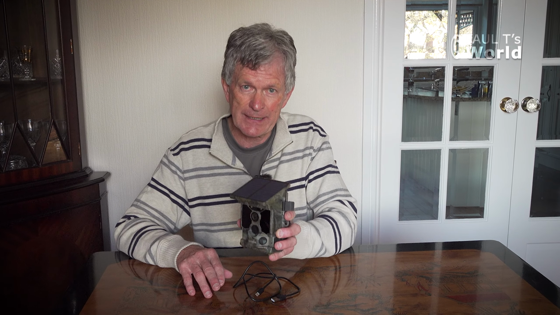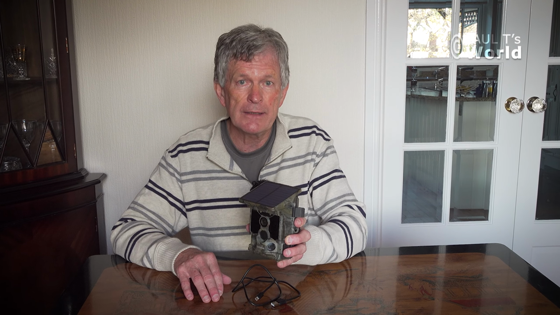Now the Wi-Fi on this camera is its own Wi-Fi. We're not talking the internet. So if you're using the Wi-Fi to transfer pictures, or indeed to look through the lens using your phone, which is quite handy to place exactly where you want the camera to be, you have to be within about 10 or 15 feet of the camera. So it's useful to review the photographs if you don't want to move the camera.